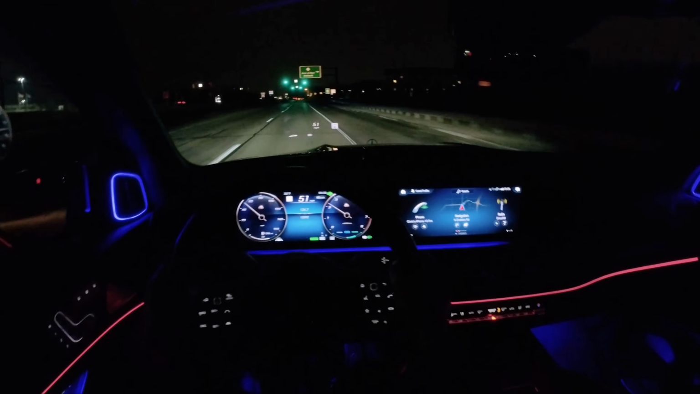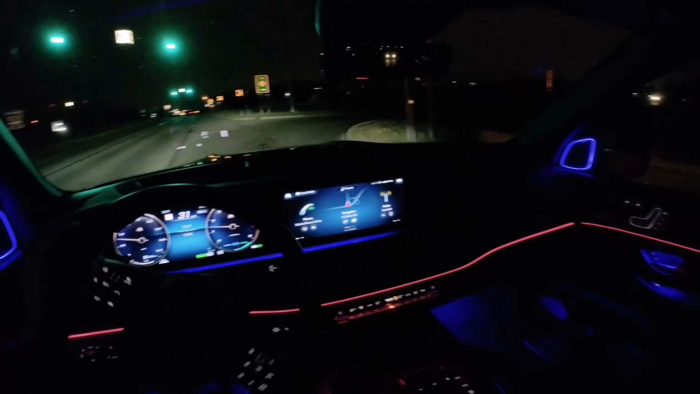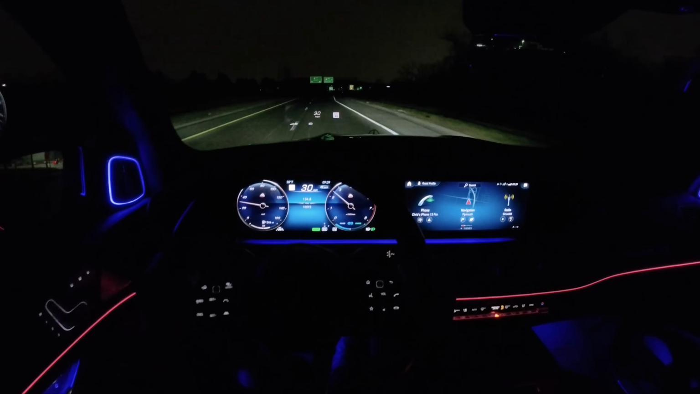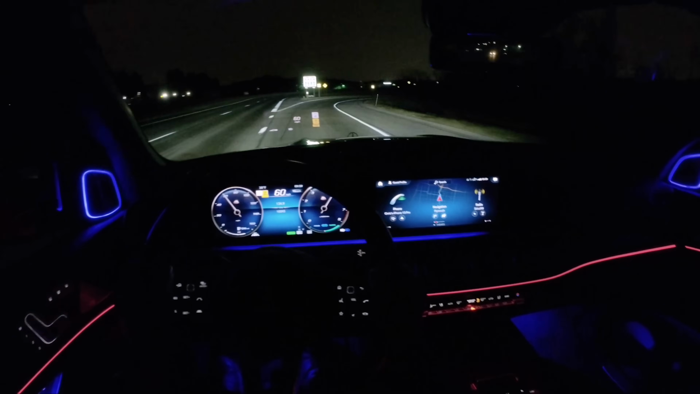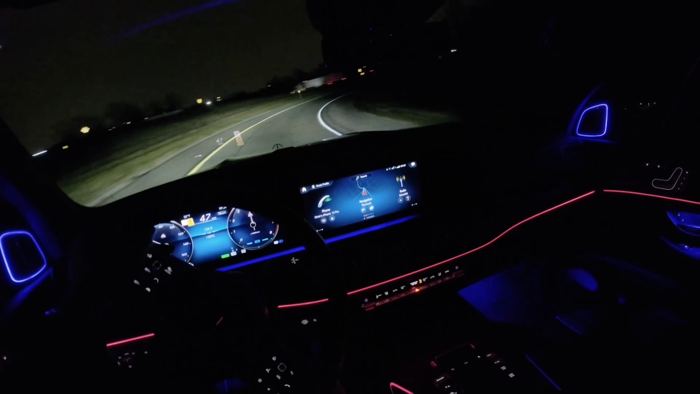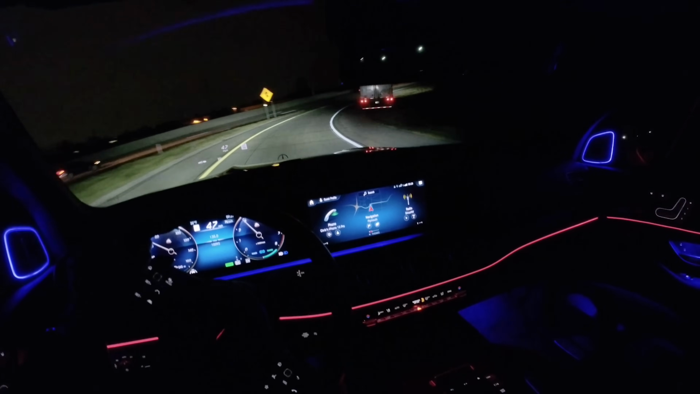I'm just going to leave this in curve mode for this whole drive. It's such a cool experience. It's like anti-body roll. Still pretty quick for how heavy this thing is. 550 horsepower. Still lets you have a little bit of fun.